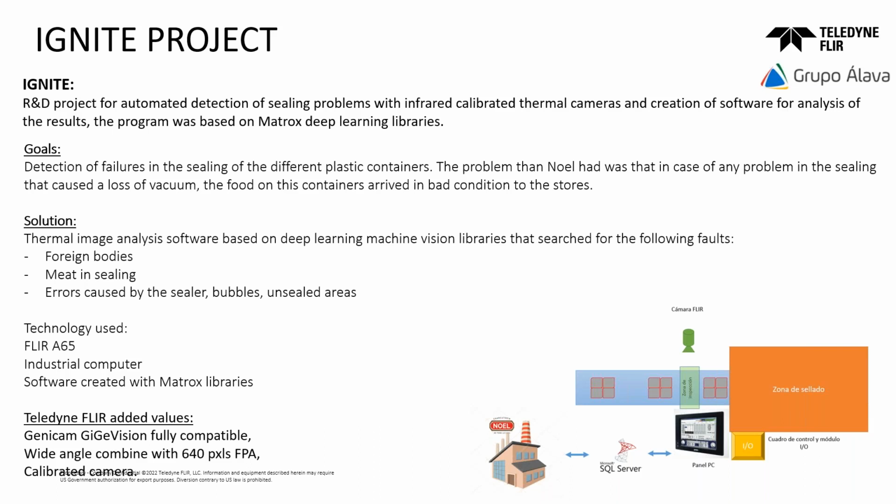Normally these are bubbles and unsealed areas. I should tell you that this technique is not easy to apply, because sometimes you need a thermal contrast, so you have to add some heaters to show the defects.